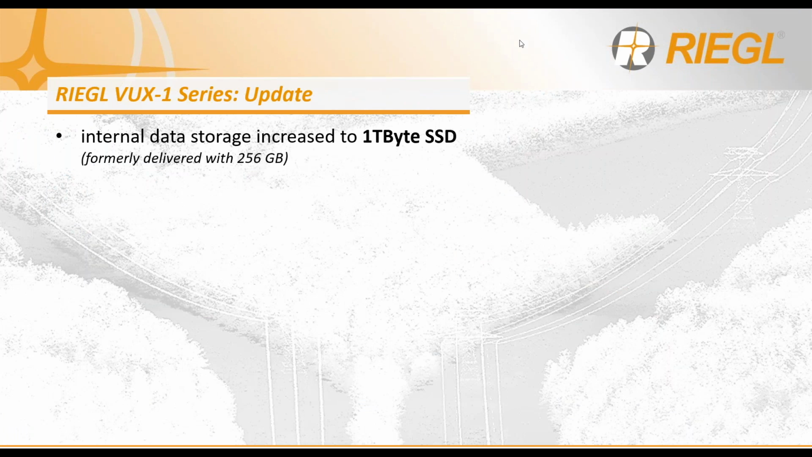Thanks so much for that overview of the VUX-1 UAV and the VUX-1 LR scanner, Stephen. With the increase of beyond visual line of sight efforts, we've expanded the internal data storage capabilities for the VUX-1 series. All VUX-1 units are now being delivered with 1 terabyte of solid-state storage drive space.